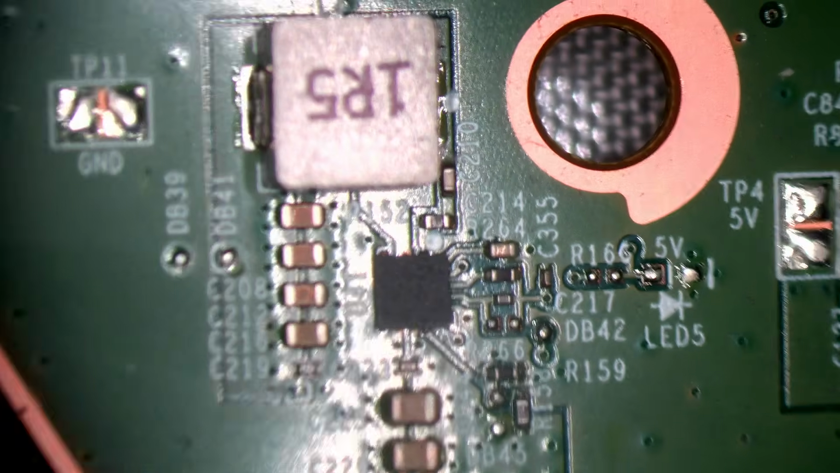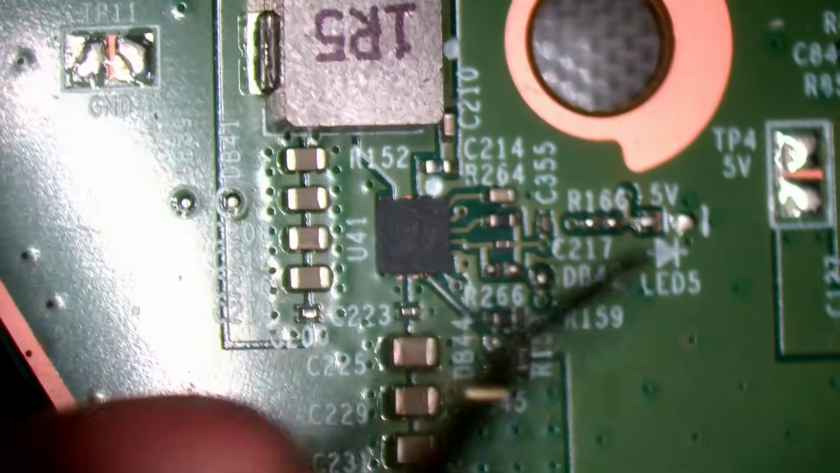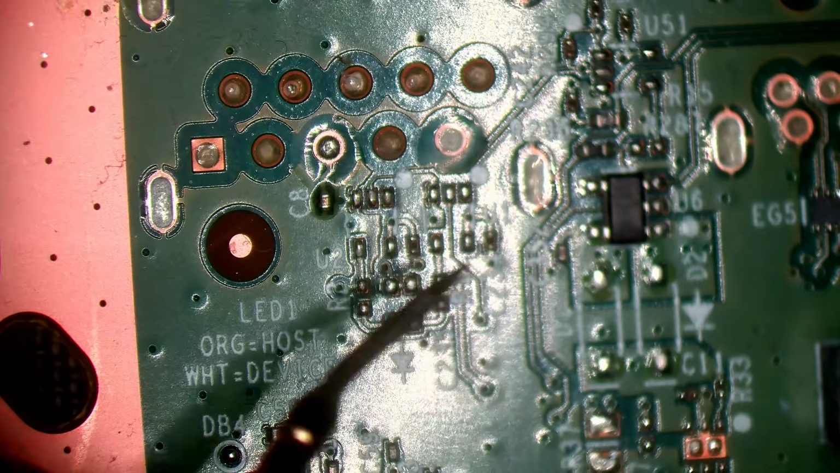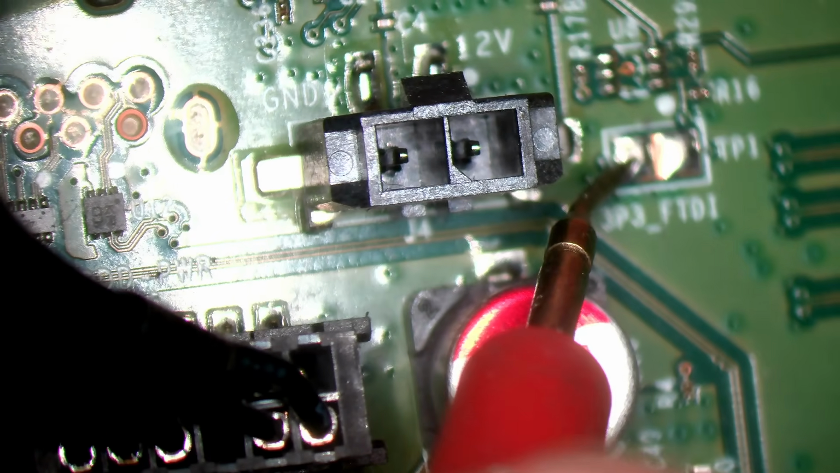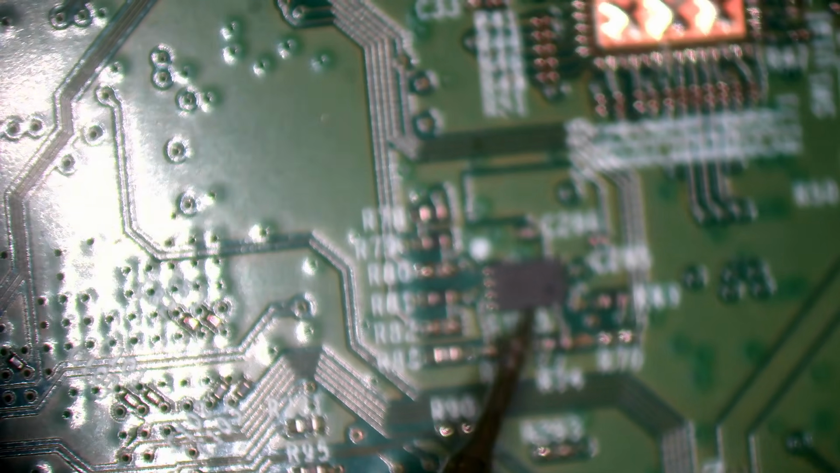Right, let's just check on this board and see if we can find any issues. So let's check my 5 volt rail, which is just here. That's not short. Okay, so 12 volt, that's not short. 3.3 volt, not short. 12 volt gated, not sure.